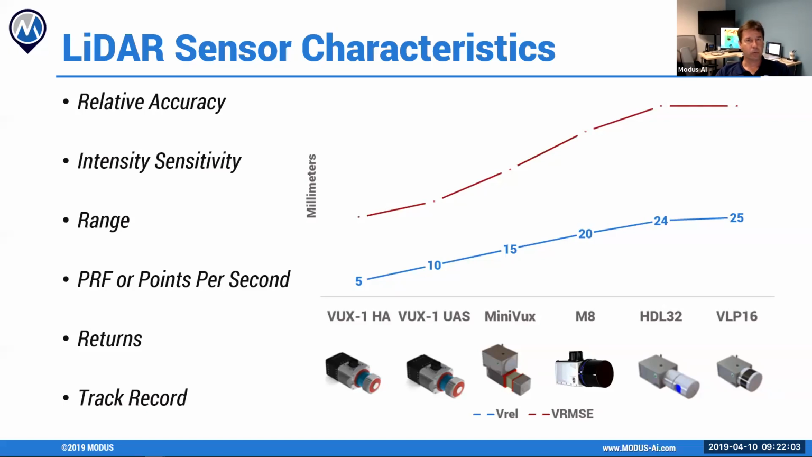I mean, 90% of what I need to do, I can do with a Velodyne VLP16. But there are definitely applications that we have worked with customers for where the full Vox HA was required. But the difference in price is like tenfold. So just understand that you can buy a big hammer, but you may not necessarily need it.